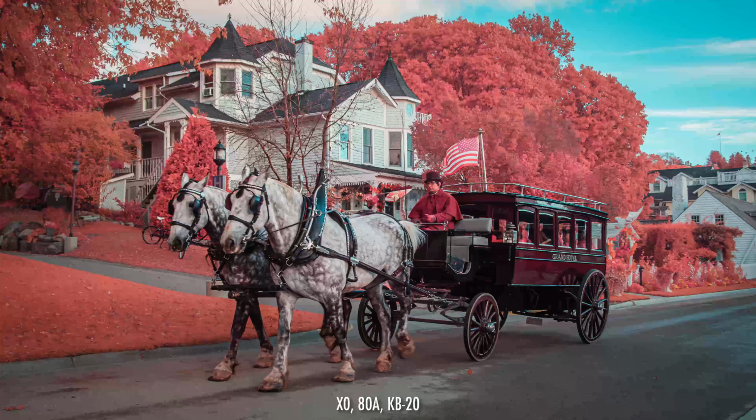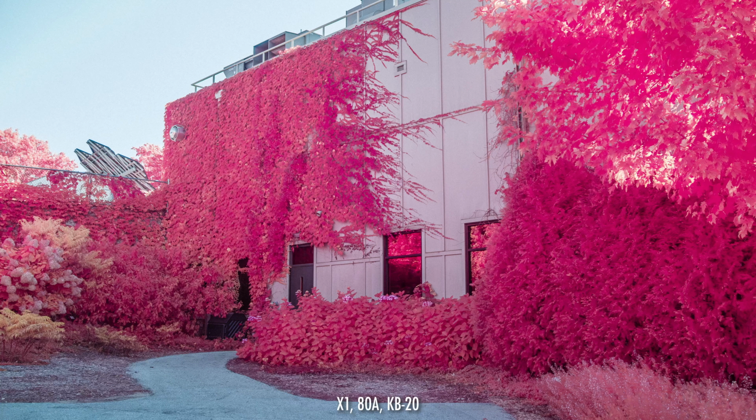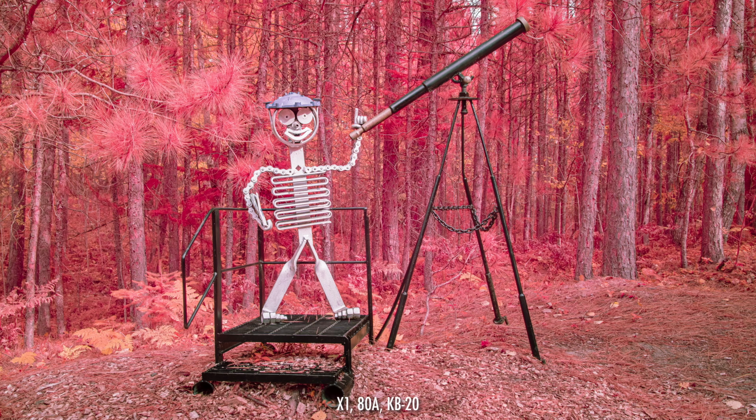I'm using filters from Hoya and B+W, but they're available from a variety of brands. These filters are generally affordable. eBay, camera shows, and used camera markets are great places to acquire these filters. Some are still available new as well. You should get filters that are the same size or larger than your lens filter thread size. You may also need step-up rings to allow for threading different size filters. Try to avoid using filters that are too small or using too many step-up rings, as both can lead to vignetting. And of course, with any infrared shooting, you'll want a lens with little or no hotspots.